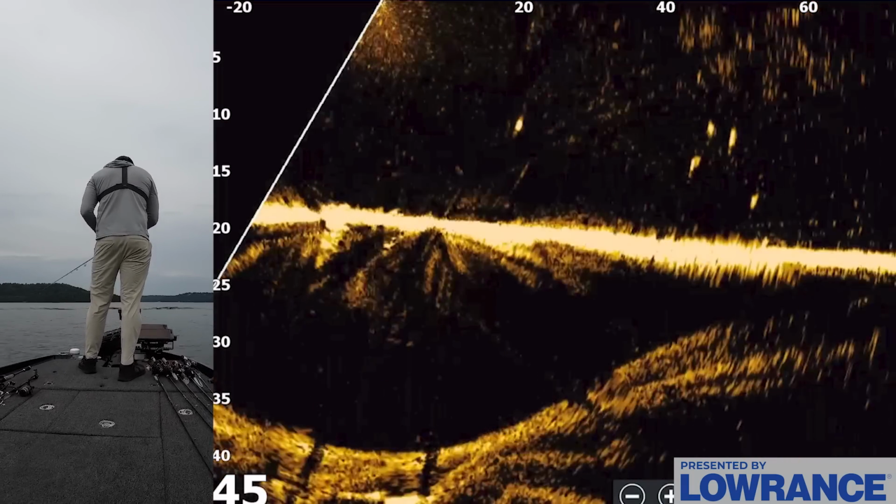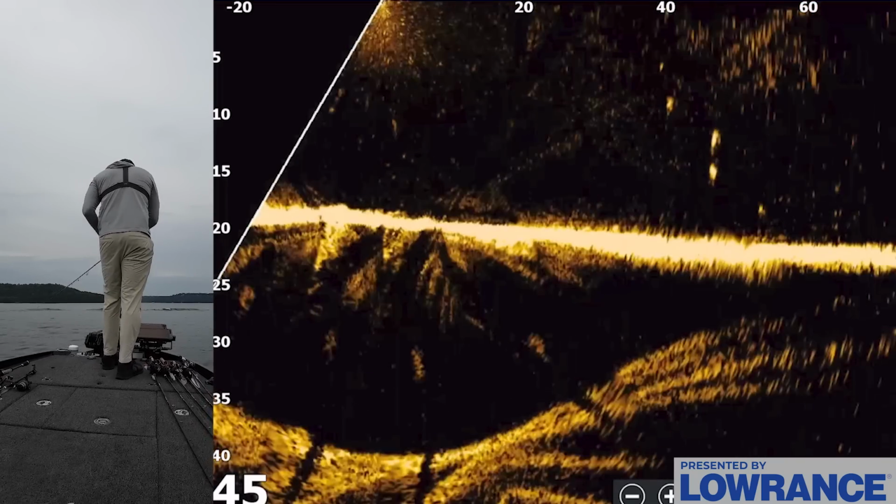Like, it definitely gets them excited. So don't get annoyed if a jet ski or somebody goes right over your spot, because a lot of times they can get these fish fired up.